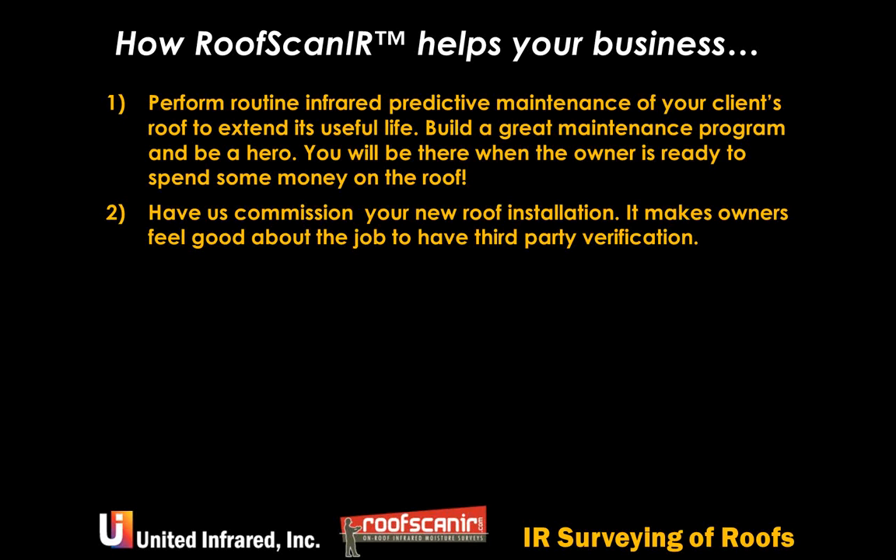The service Rob was talking about is called One Call. Have our One Call service anywhere in the United States. You only have to talk to one person, and you can get a roof commission. Commissioning roofs is the most inexpensive service that we offer because we don't expect to see but maybe one or two little problems.